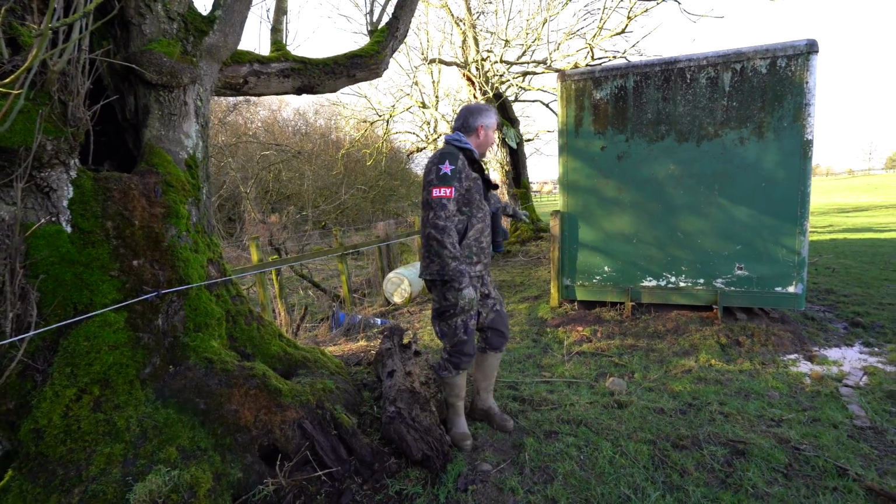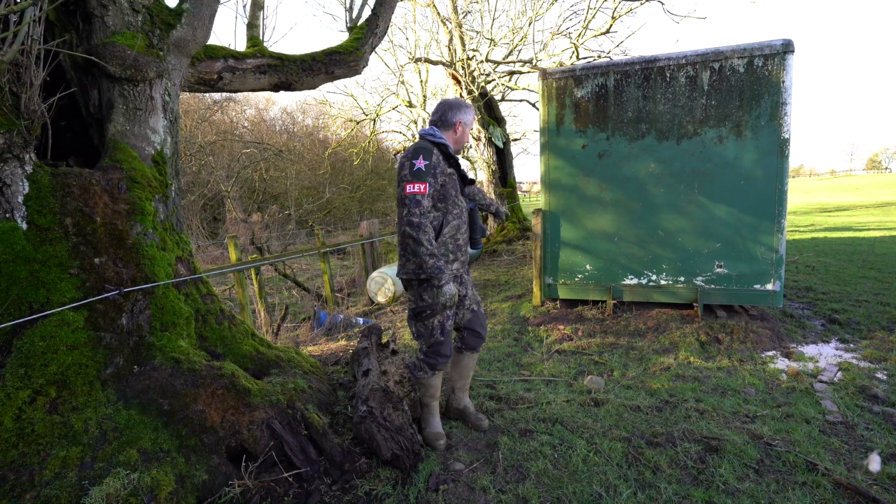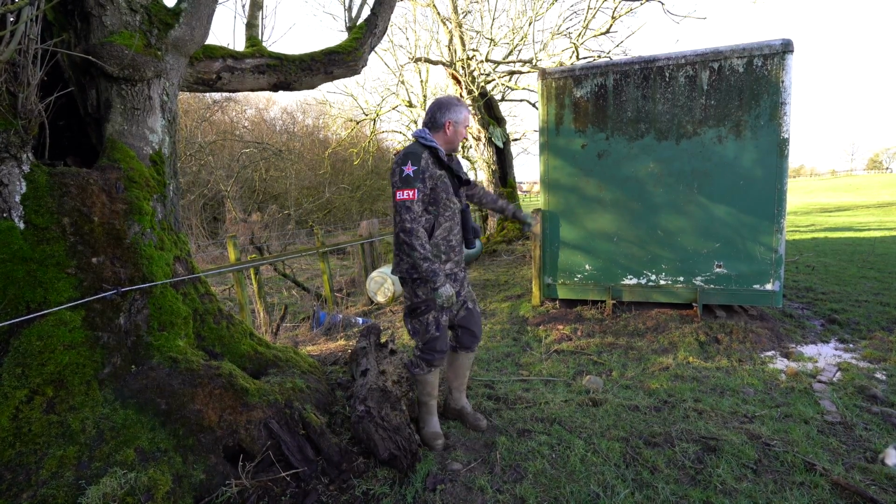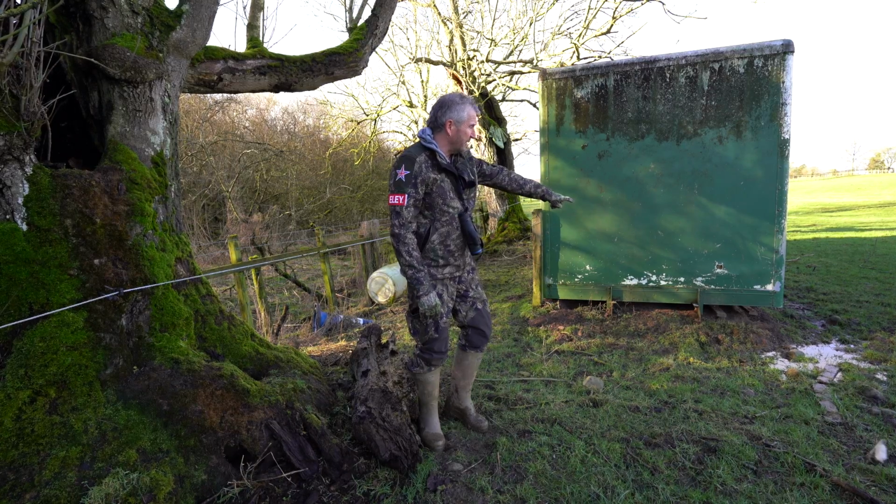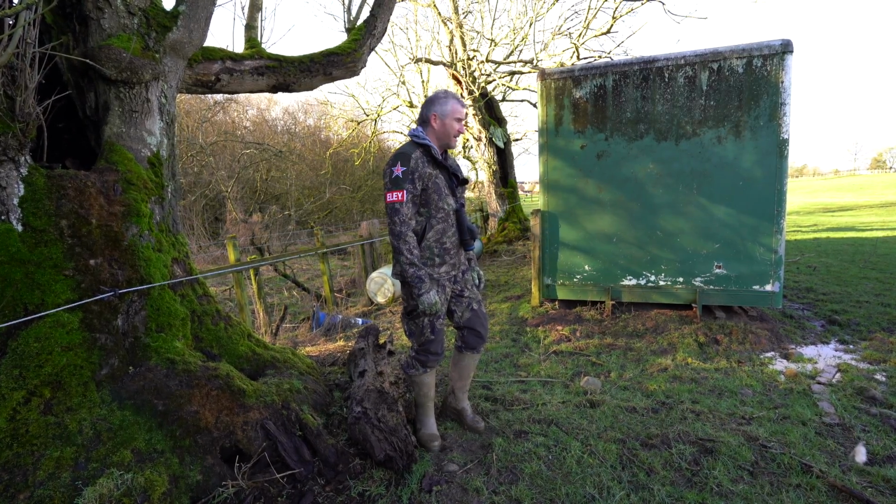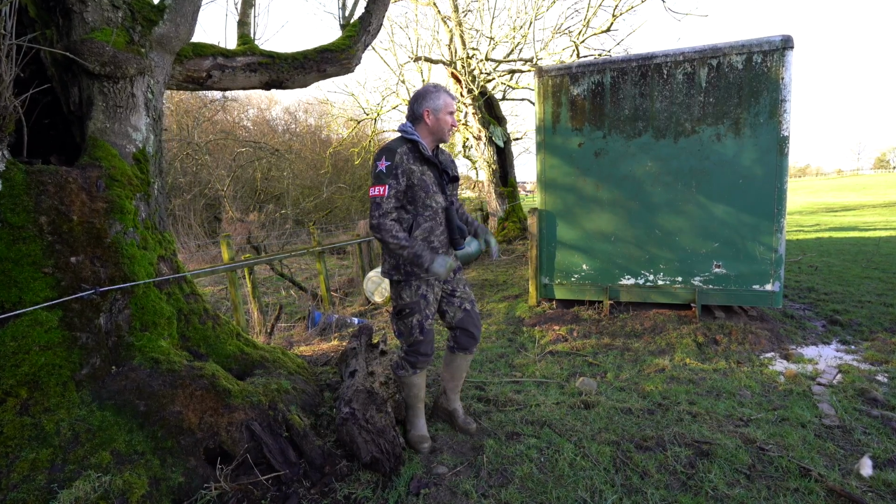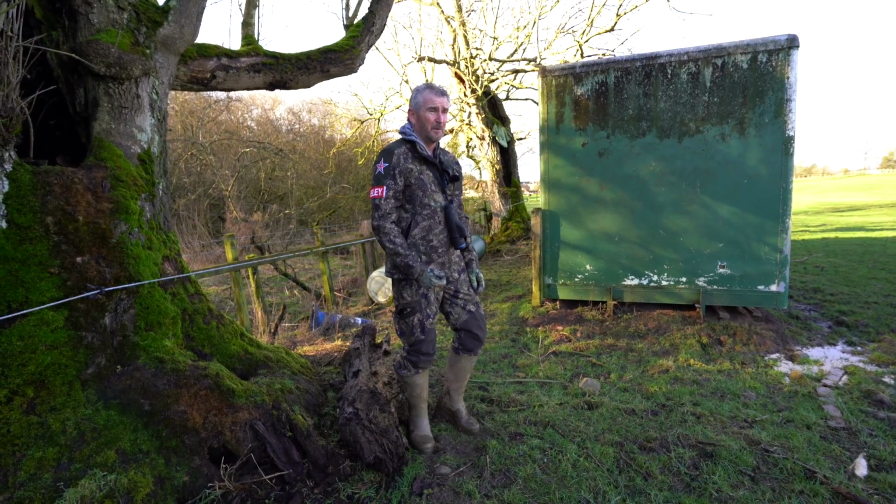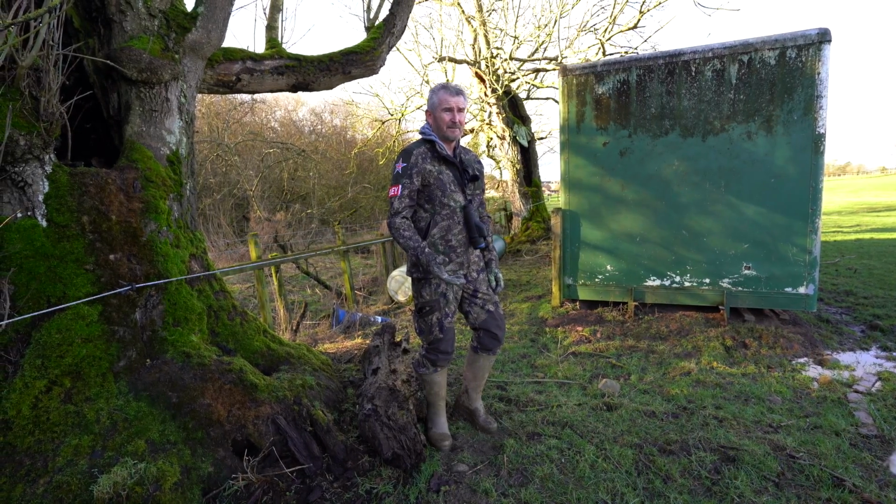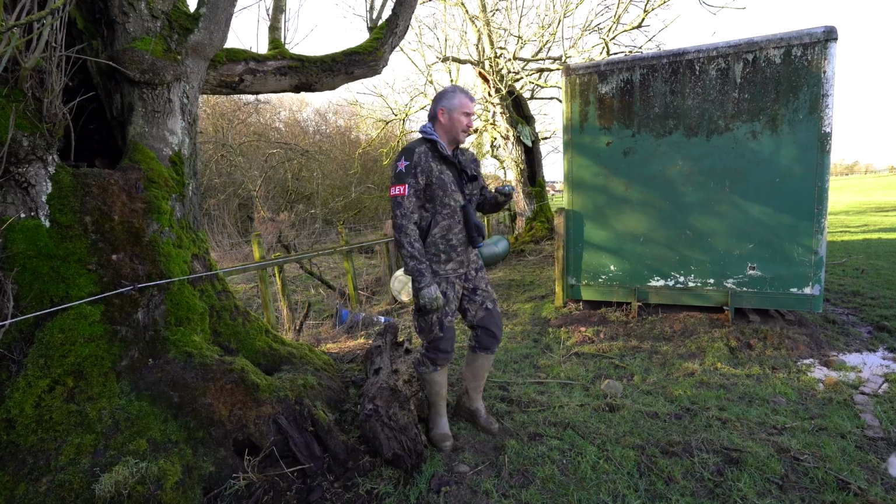Behind me, I know for a fact they're burrowing underneath this old container. You can see where it's been dug away there, and it's the same down this side as well. You can see there's fresh turnings over there. There's not as many as there used to be, because I've been on here quite often, but there are one or two. And again, if we've got the myxi problem, it's something we need to be taking care of. The rabbits just suffer badly with it. That's something we'll discuss and cover later.